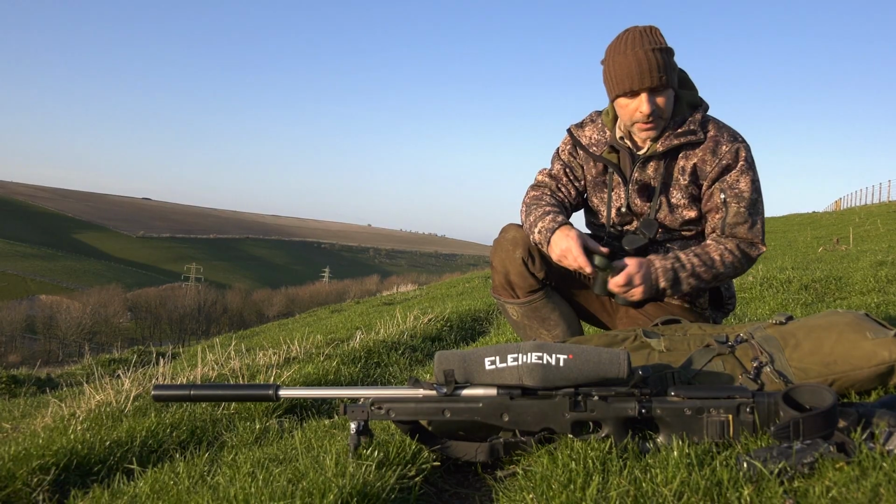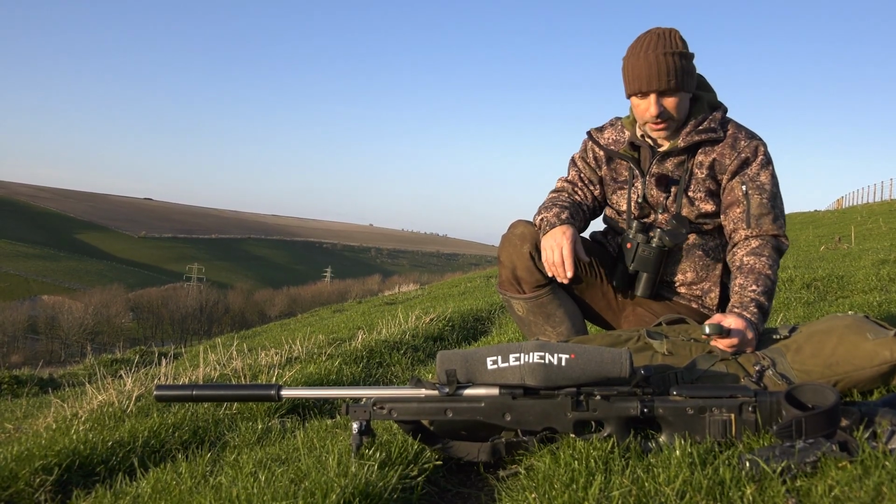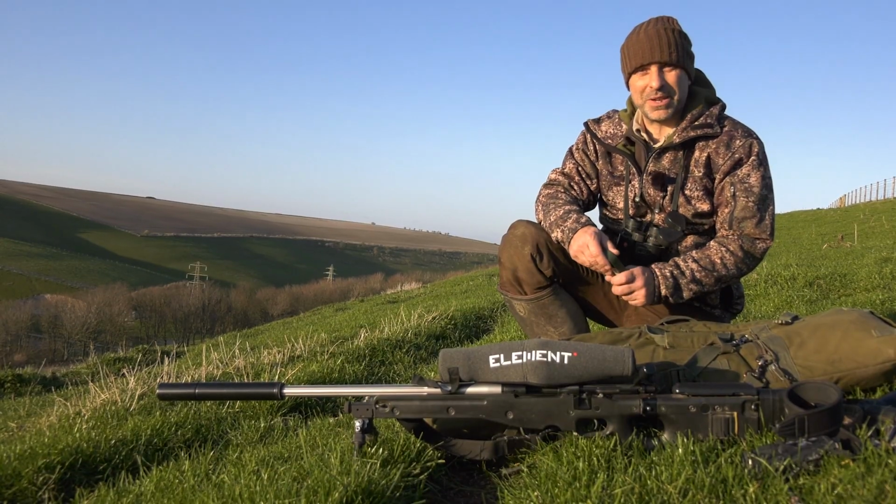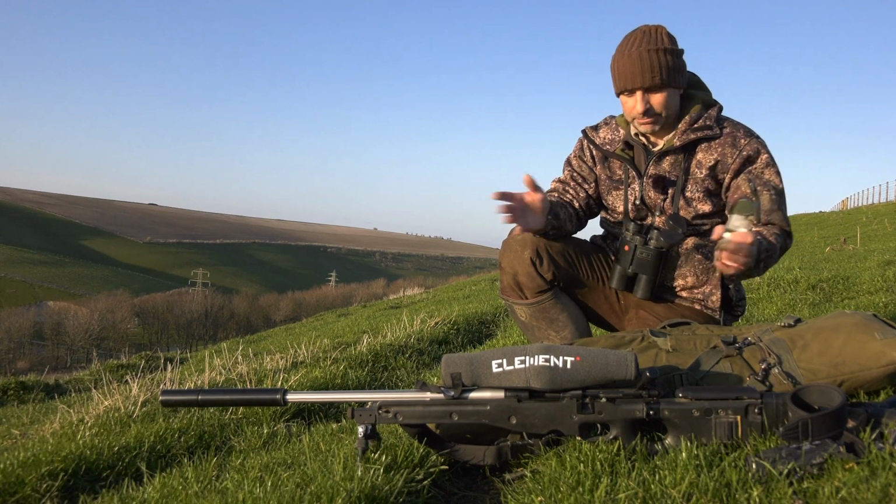That's that setup. And clothing wise, I've got the Ridgeline camo jacket on, which is great because it keeps the wind and the rain out. And also it keeps you pretty well hidden, although that's not really too much of an issue at this distance. But yeah, so that's my kit.